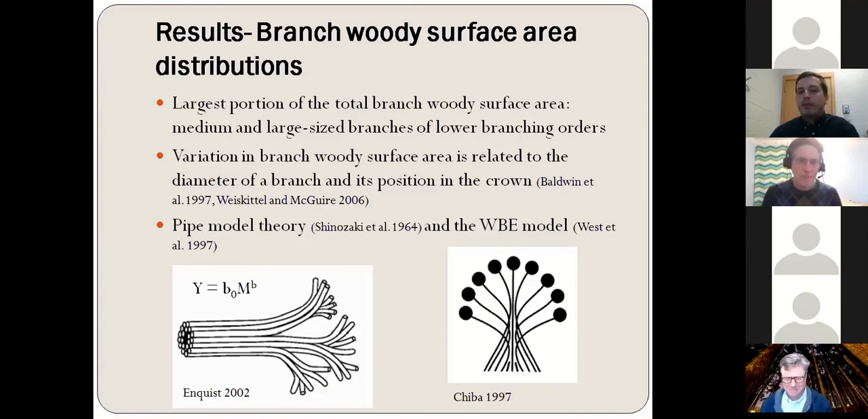And both theories, despite the differences of their inherent assumptions, both assume that trees have a fractal-like architecture, and that their vascular system consists of several tubes that taper from bottom to top.